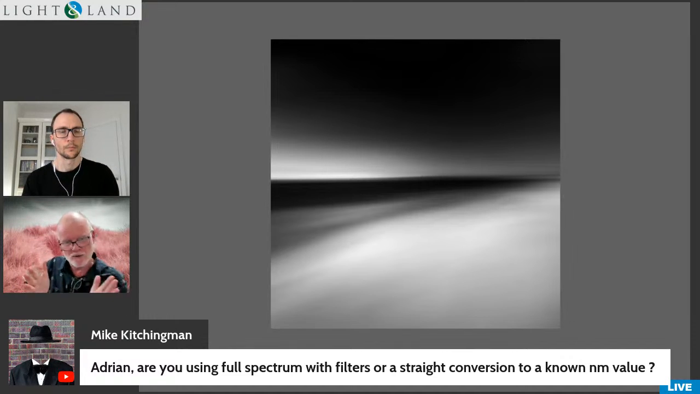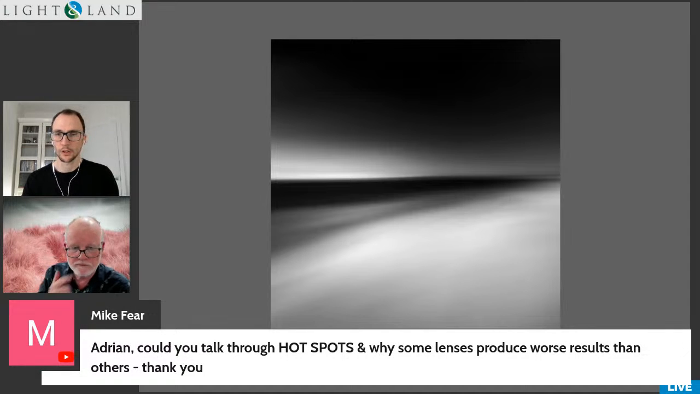You can't go backwards. So the 720 gives you scope to have different versions of filters going on. So technically that's a great way to start. But if you don't have any filter built in at all, it's called full spectrum, and it allows you to choose the filter and you fit it manually yourself afterwards. Okay, cool. Thank you for the question, Mike.